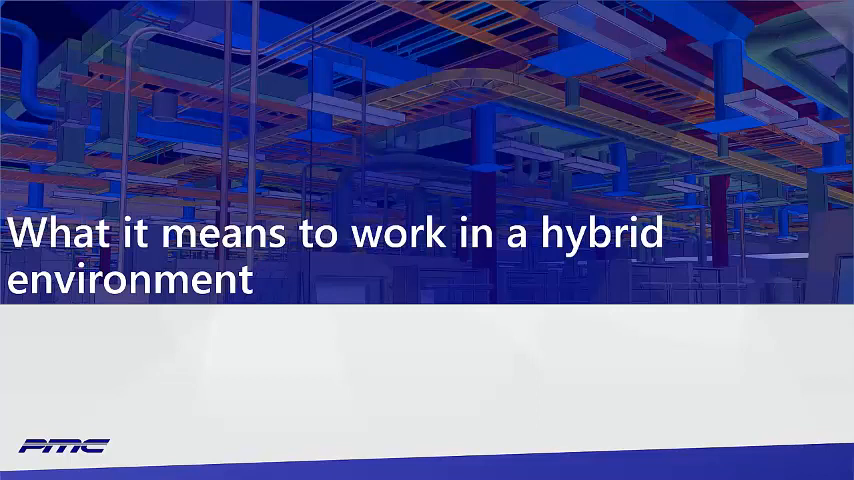So let's go over what it means to work in a hybrid environment. Like I said, what I mean by that is we're going to mix point clouds, photogrammetry, any kind of reality capture data, along with any kind of CAD data we can obtain, whether that's 2D, 3D, PDFs, old drawings, anything in between.